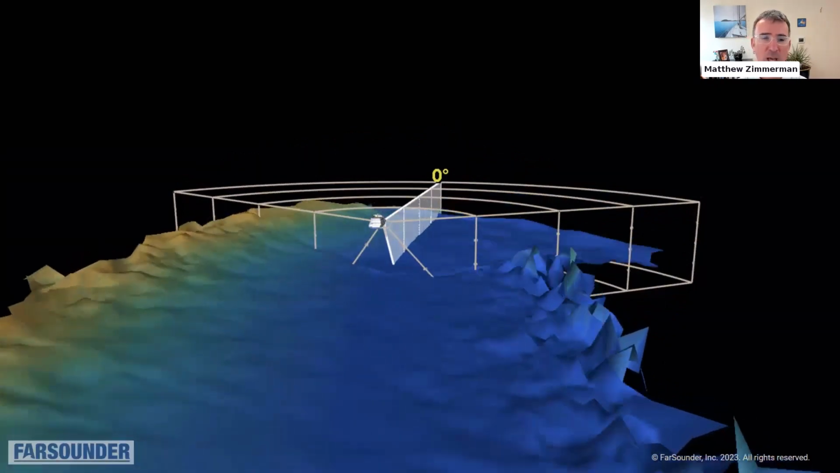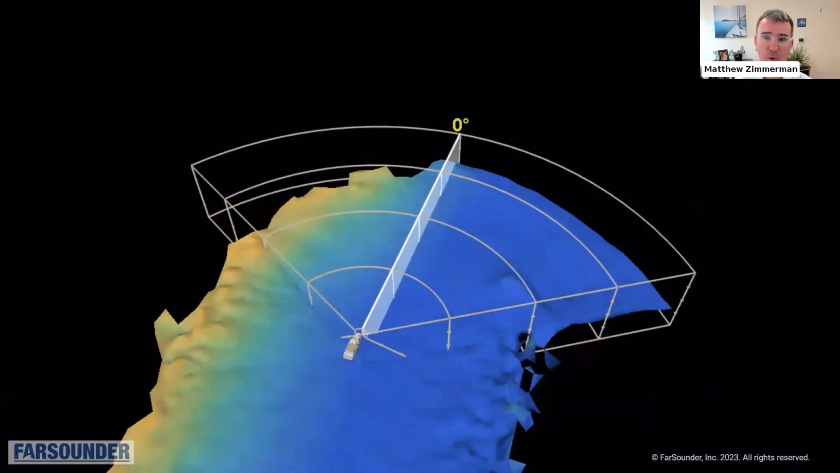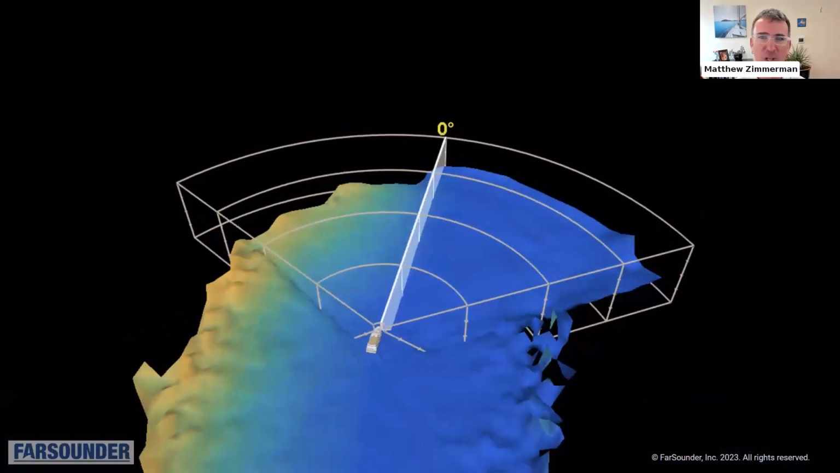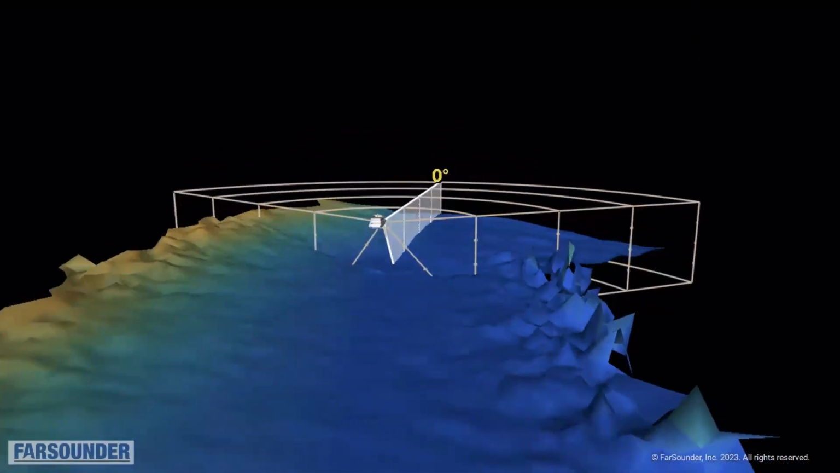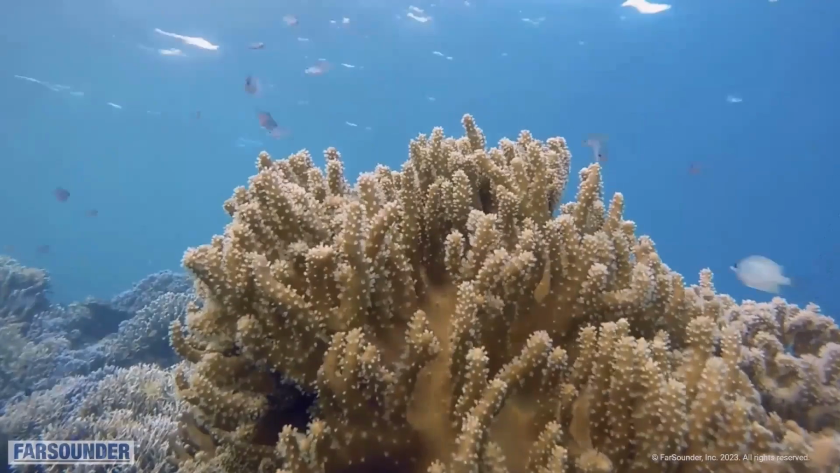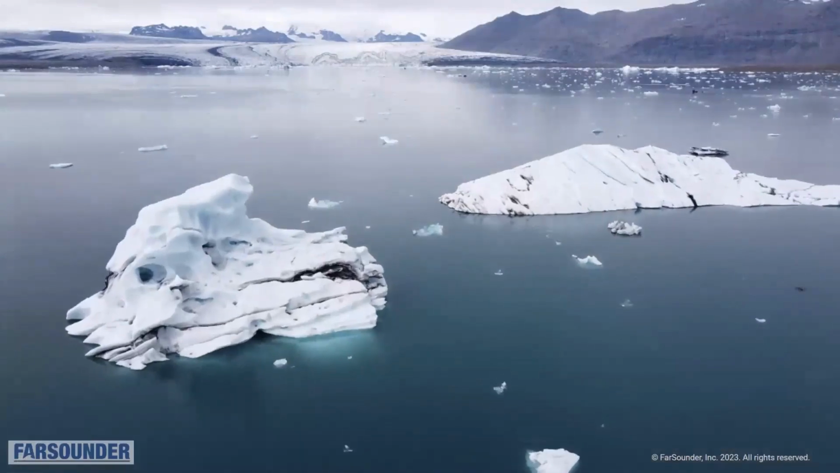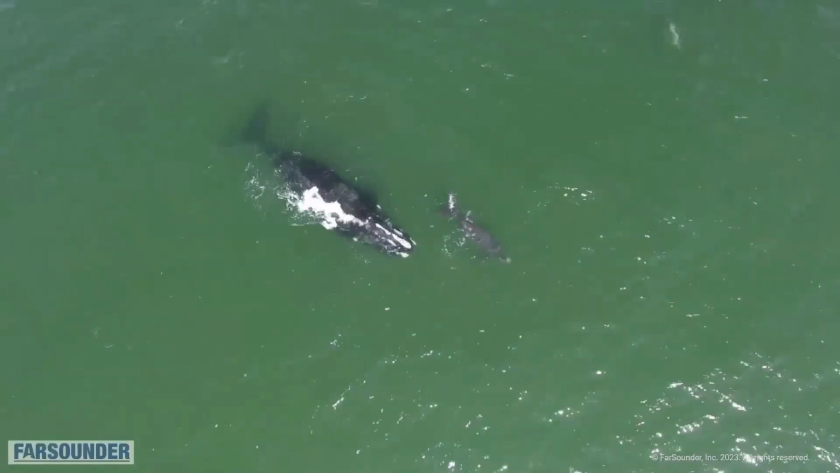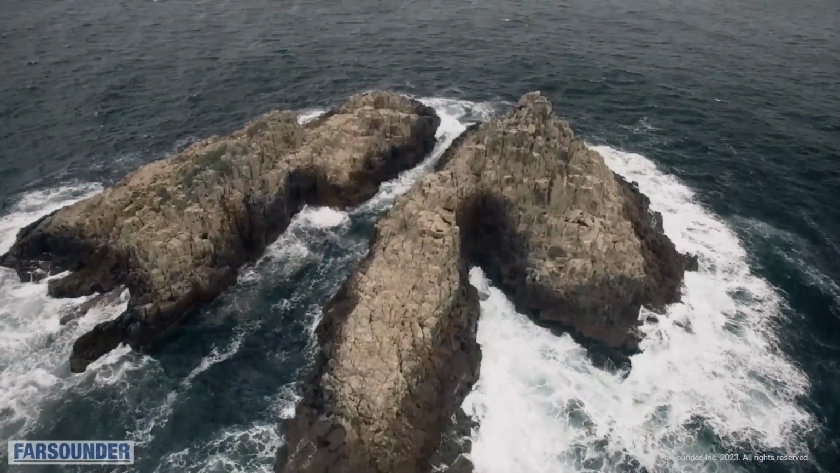So FarSounder, though we're new to the USV application, has been around for quite a while in the marine market. Our customers use our products to avoid a wide variety of obstacles, such as shallow sea bottoms and coral heads, icebergs when operating in polar regions, large whales, rocky pinnacles, whether they extend above the surface or not.